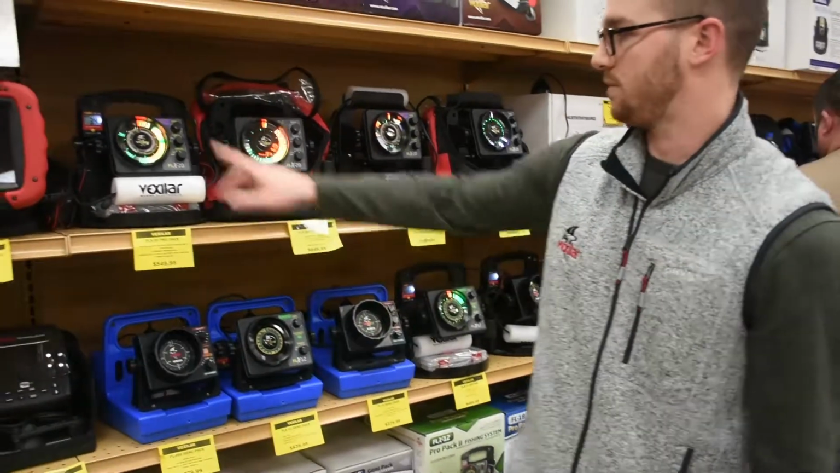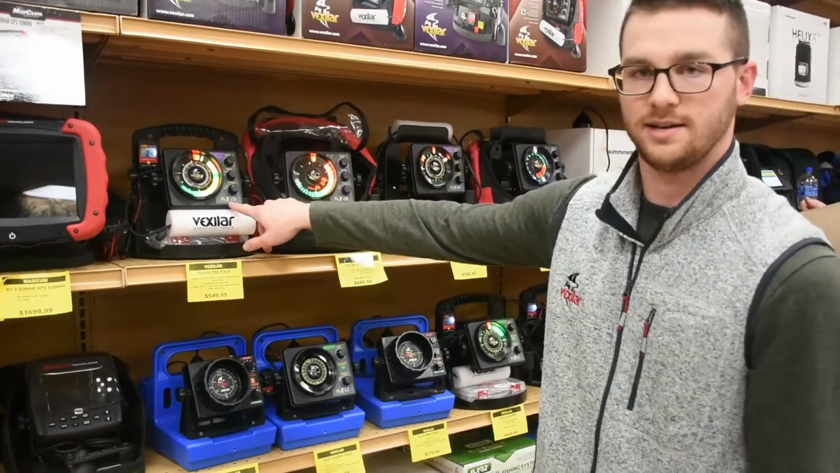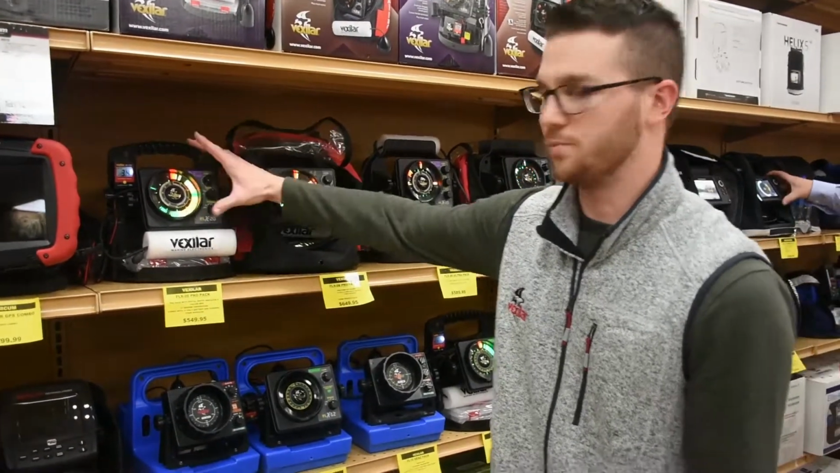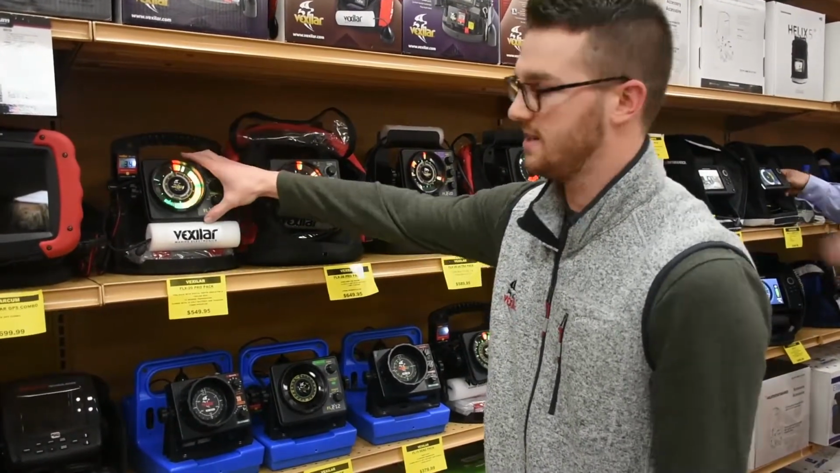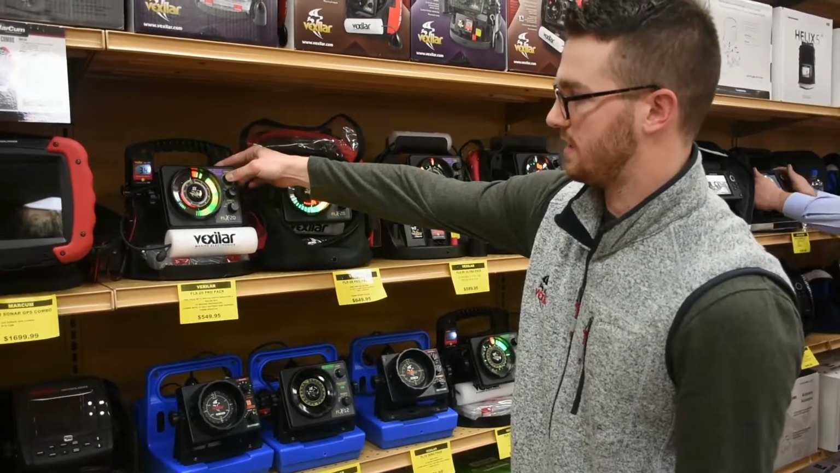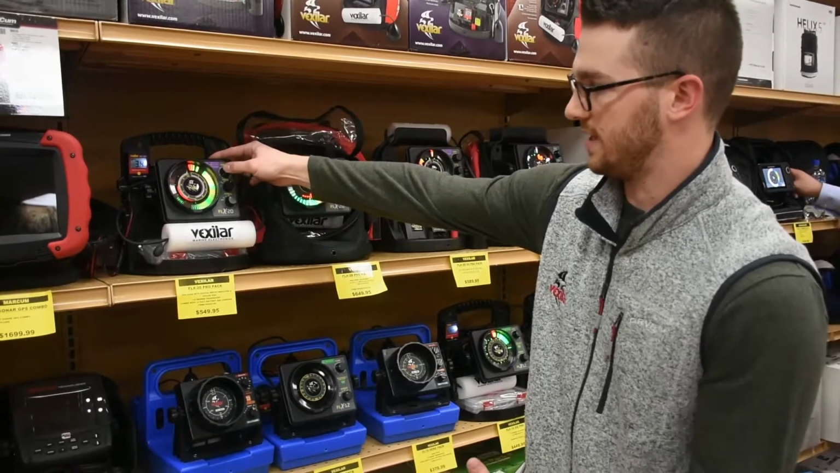Going up from the 18, we have the new FLX20. Very similar to the 12 in the fact that it is now brushless, brighter LEDs, and a lot more features on it. There's also a night mode on the 20 to cut the lights.